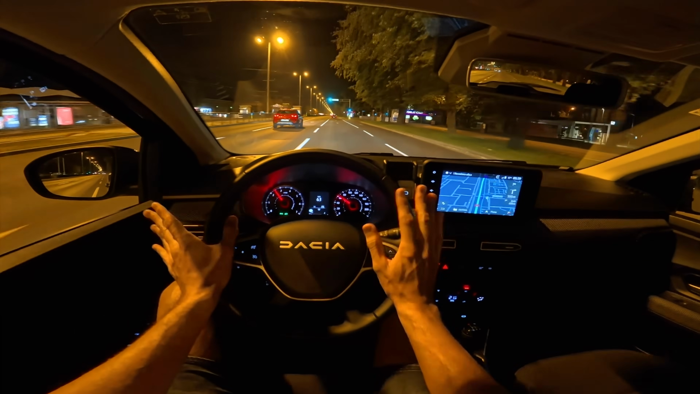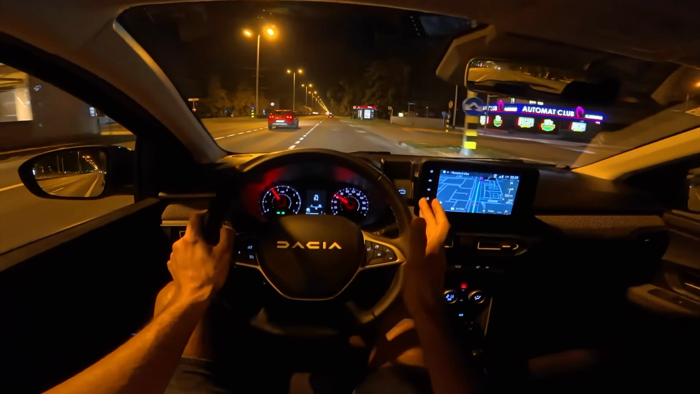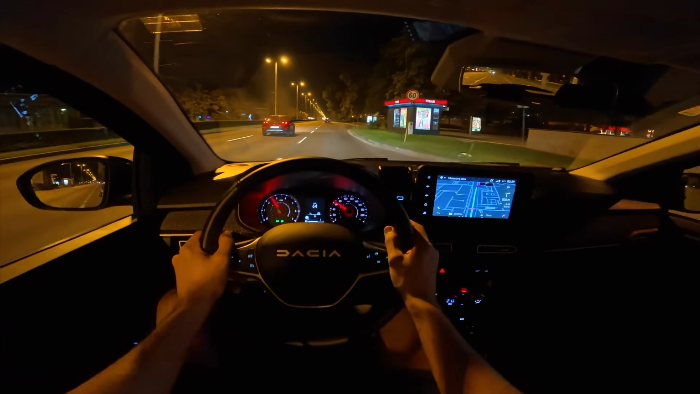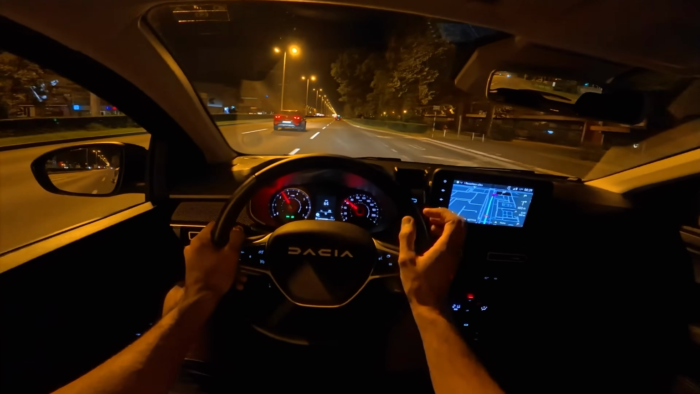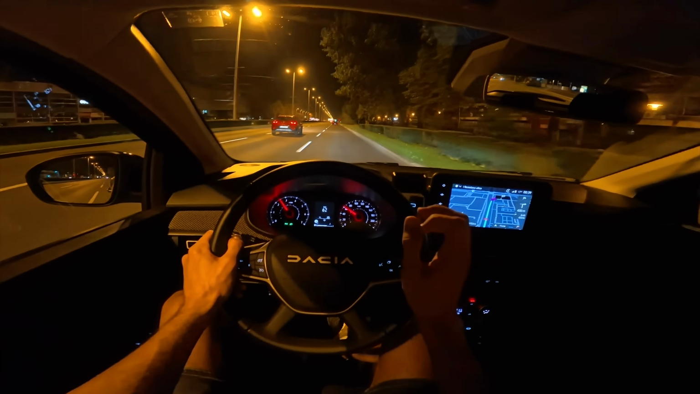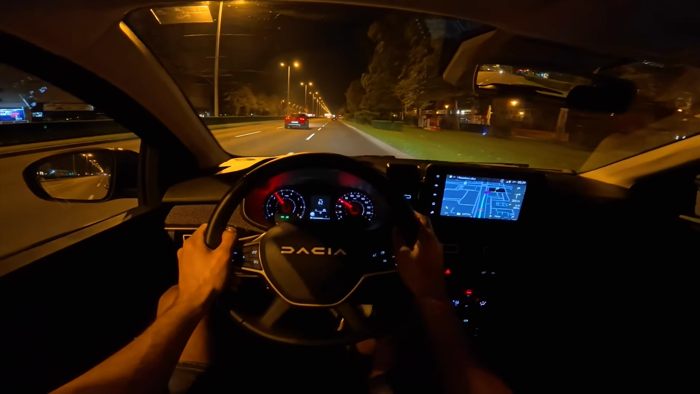It's time to wrap up the review. Now, the only thing before that I didn't mention is the brakes. They're not too aggressive from the start. They're just, you know, like most of the cars. Some of the German cars have very aggressive brakes from the start. This one's like in the medium.